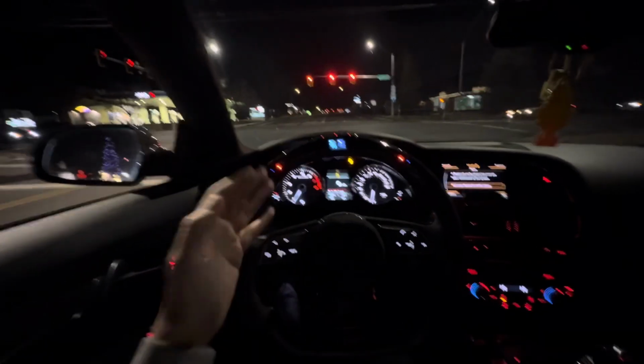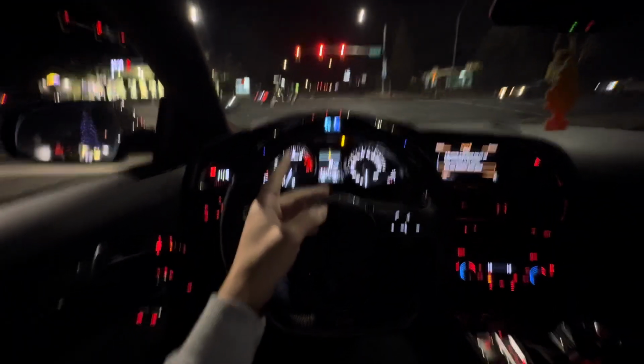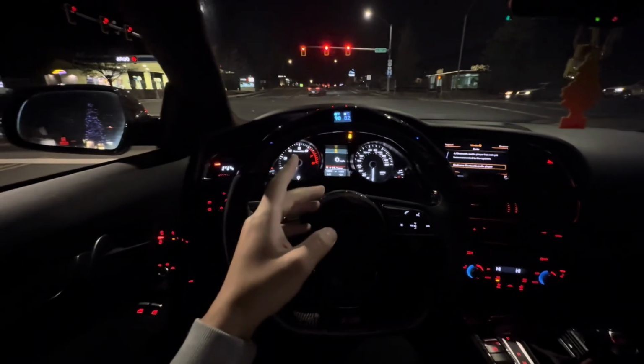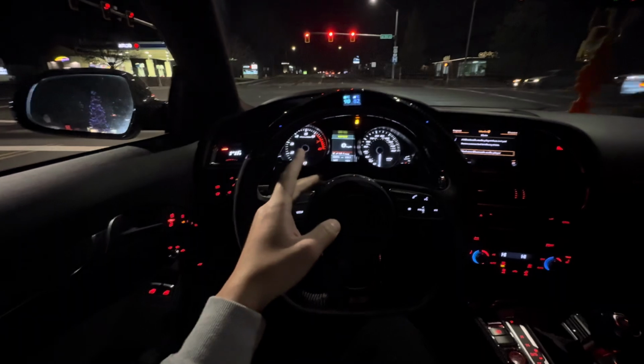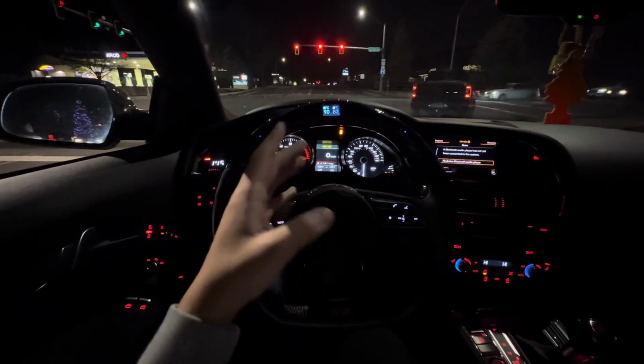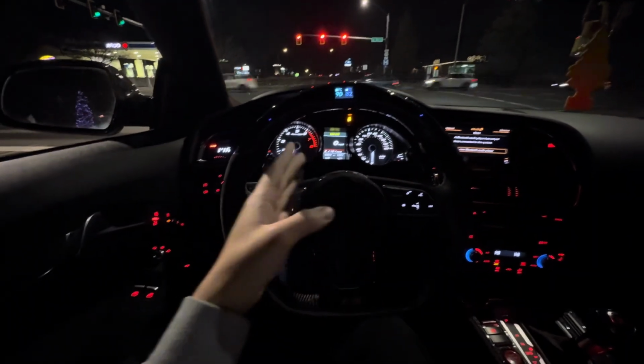And also, we did just put on this vented carbon fiber hood from Auto Performance. If you guys didn't see that last YouTube video, definitely go check it out. I think it completely changed the entire look of this car. And people were saying it was probably one of the best mods I've done to this car so far. And in my opinion, I definitely agree with it.